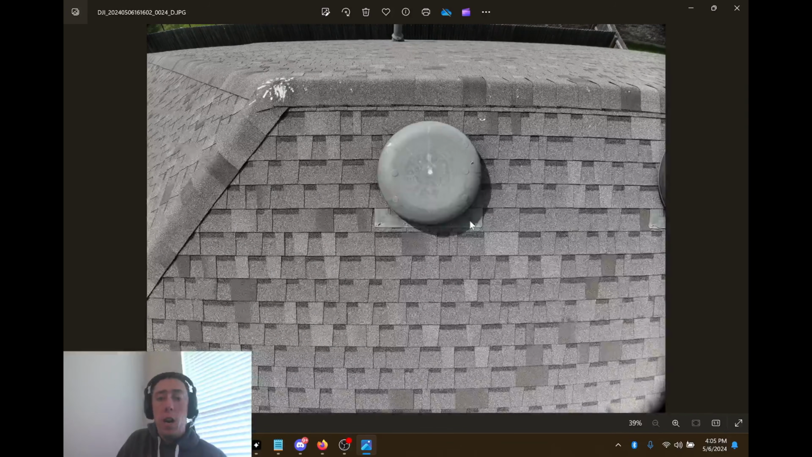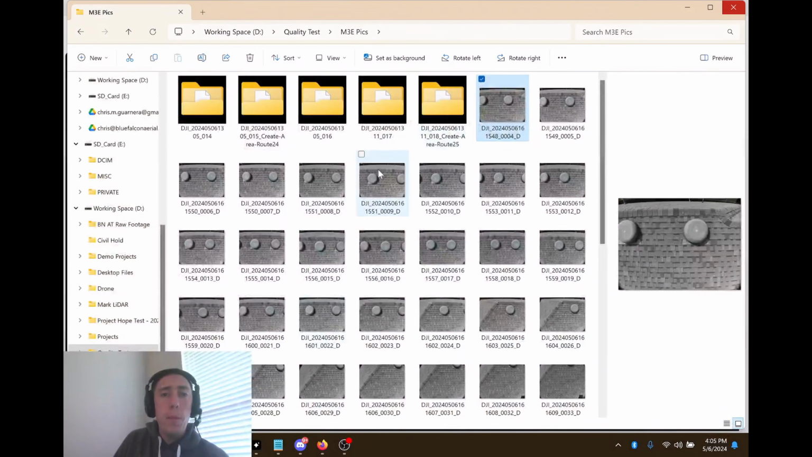This is really awesome, and you can use this footage right here to do a quick scan of the roofs you're working with, and check to see if you see any obvious damage on each one of the facades. You can also use some artificial intelligence to go through here and identify any storm damage as well. So that's from the multispectral, the Mavic 3 Enterprise series, for the 4K resolution wide angle lens.